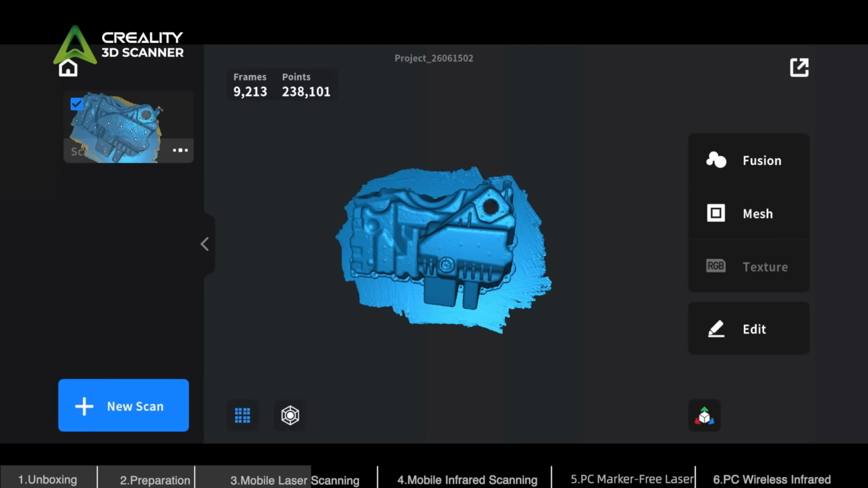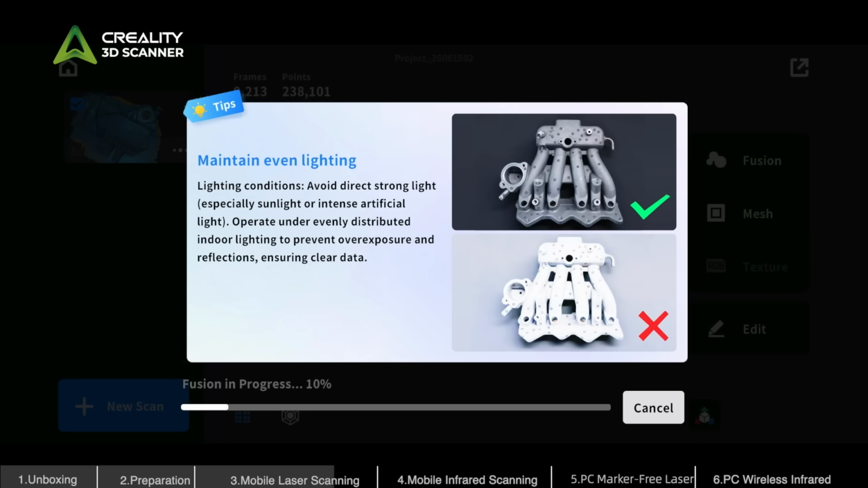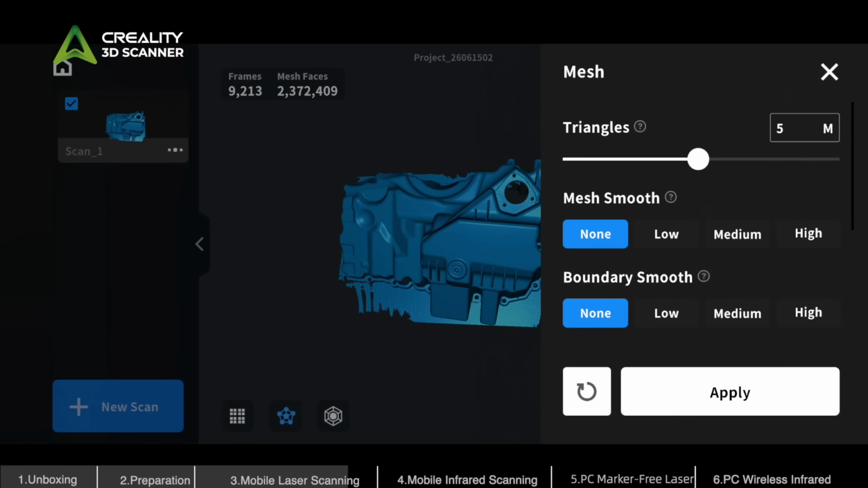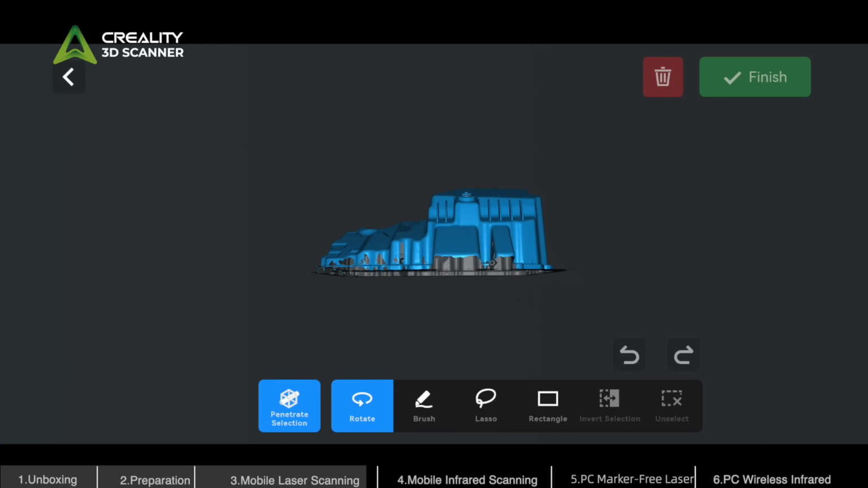Tap Fusion. A smaller resolution provides more detailed results, but requires a longer processing time. Tap Apply to start Fusion. Tap Mesh. A higher number of triangles creates a finer mesh, but also increases the saved file size. Tap Apply to start meshing. Tap Edit to trim and refine model details.